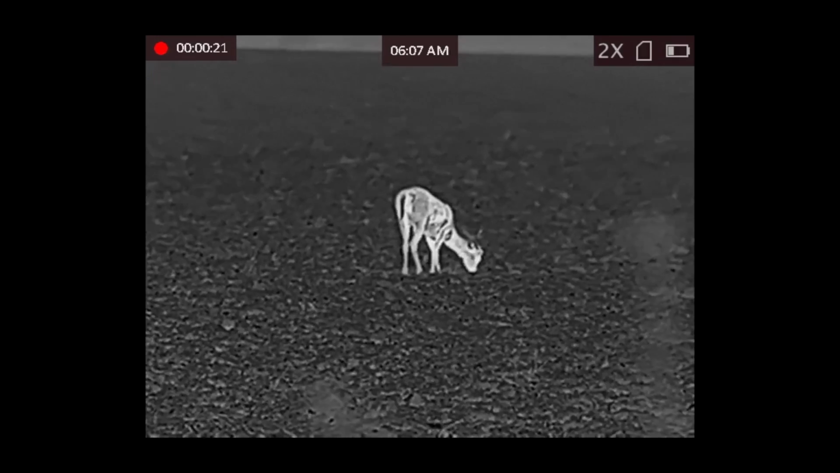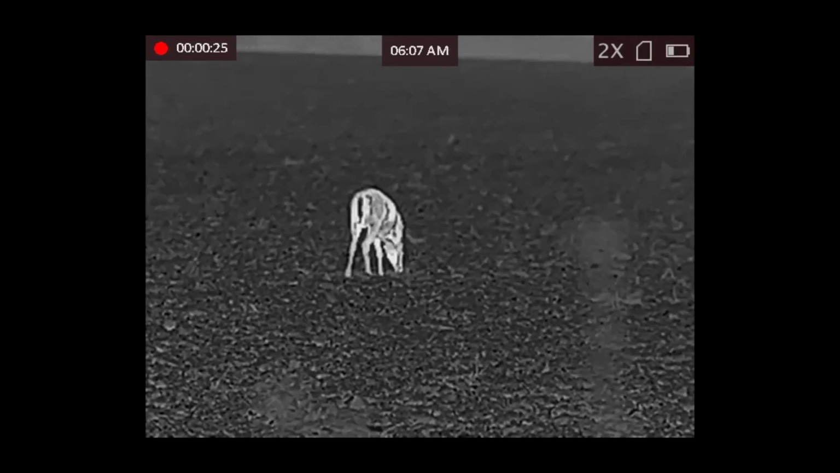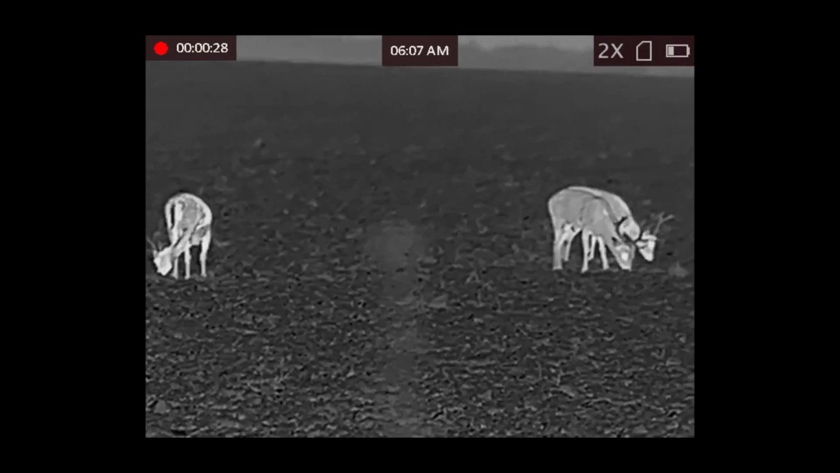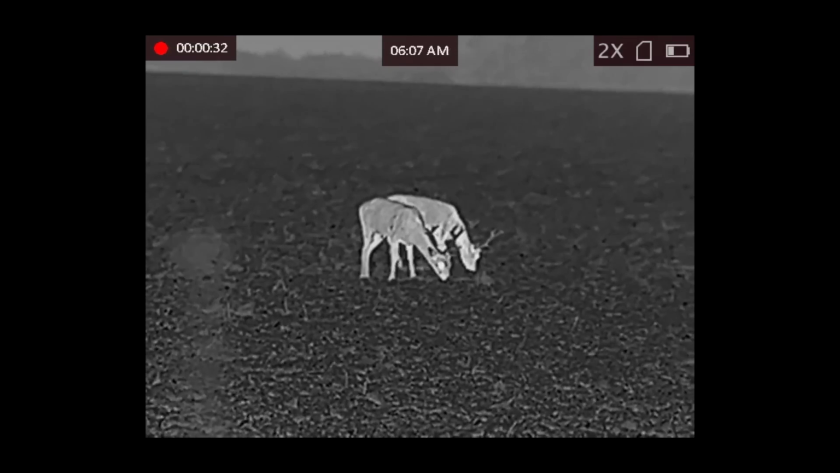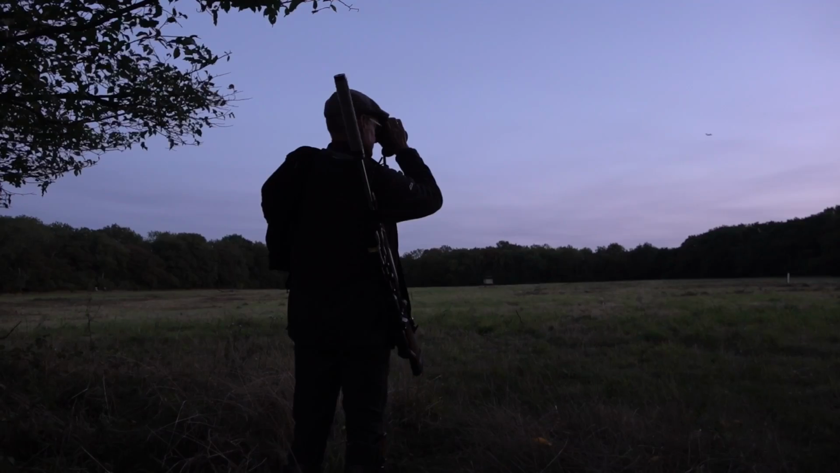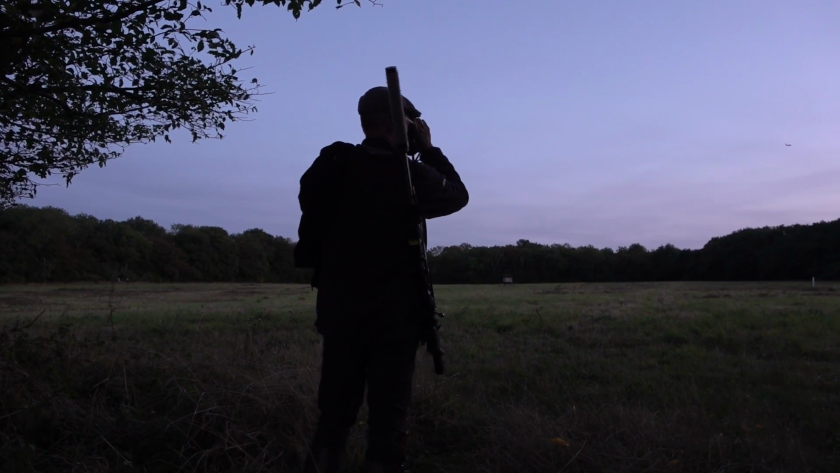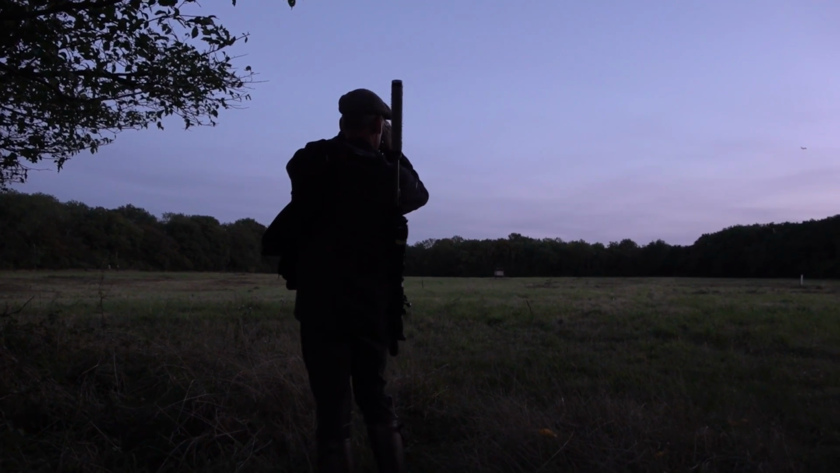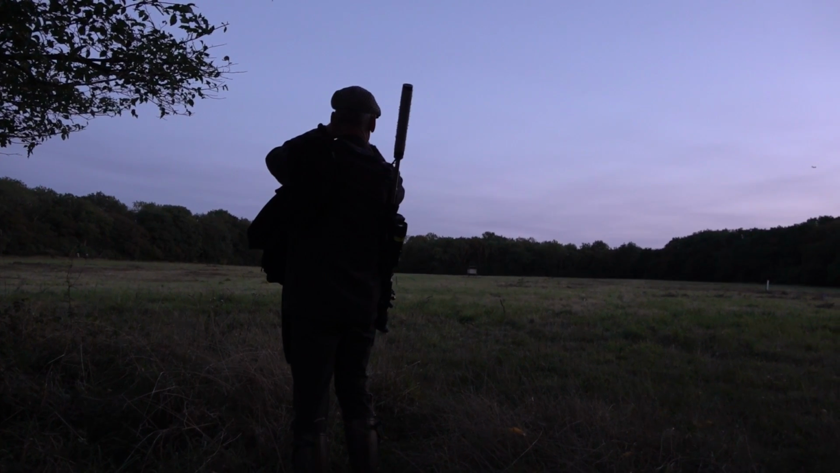As the light fades, Nigel finds he can not only spot deer way out across the fields, the image quality means he can assess their sex and age, so he can target the right animal to cull. He decides to wait up in one of his raised boxes in the hope a cull animal will step out of the woods before the legal deadline of 1 hour after sunset.